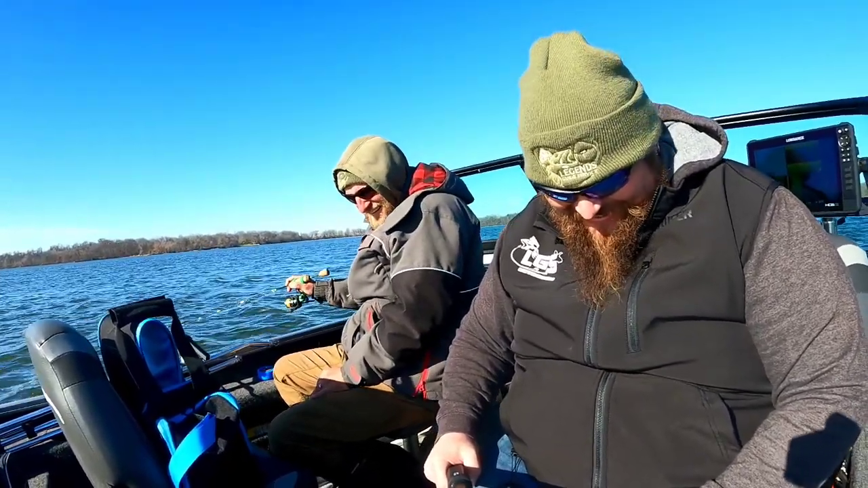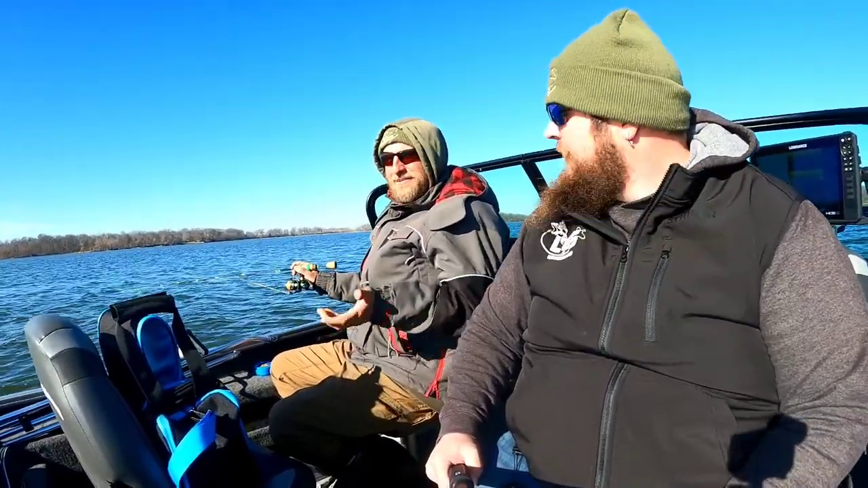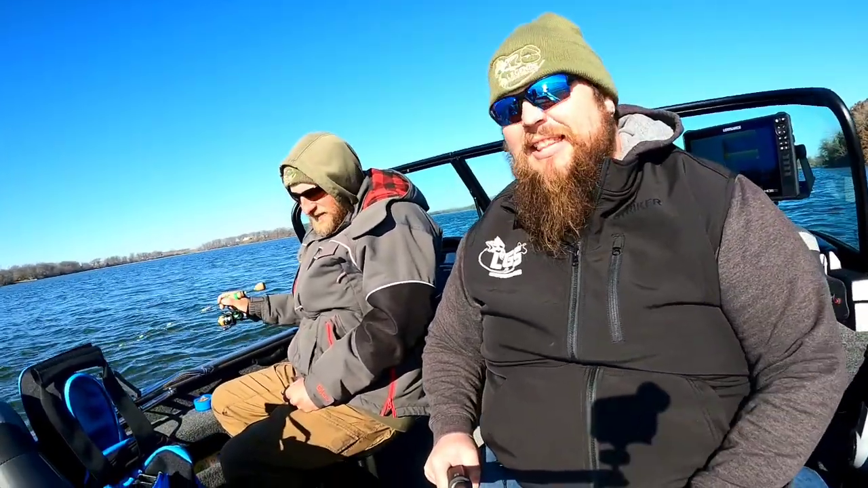Boy, it is just beautiful out here. It is. I don't have my bibs on or anything. I got my vest on, a sweatshirt, and my coat, but I just brought it out. I could take that off right now. The wind's perfect. Well, the windshield of this nice Lund boat cuts the wind down a little bit. You got me there. That makes it a lot nicer.